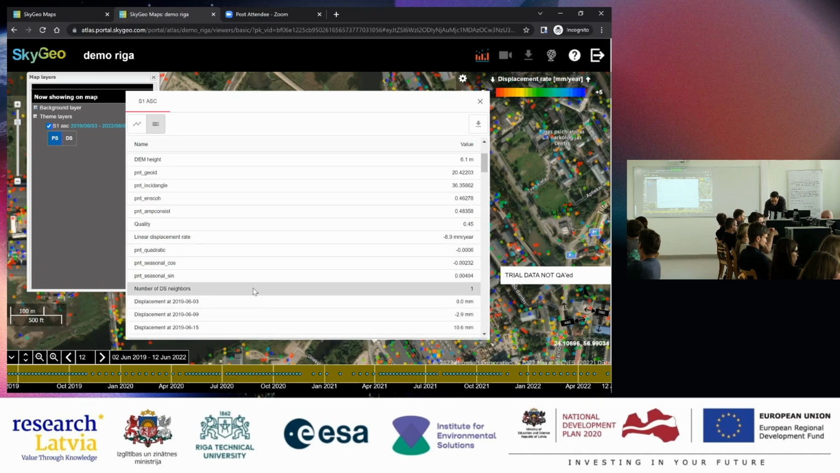And here the number of DS neighbors is 1. It should actually be 0, but it's just 1 point. It doesn't check with the surroundings. Yeah. So that is the explanation about the PS and the DS.